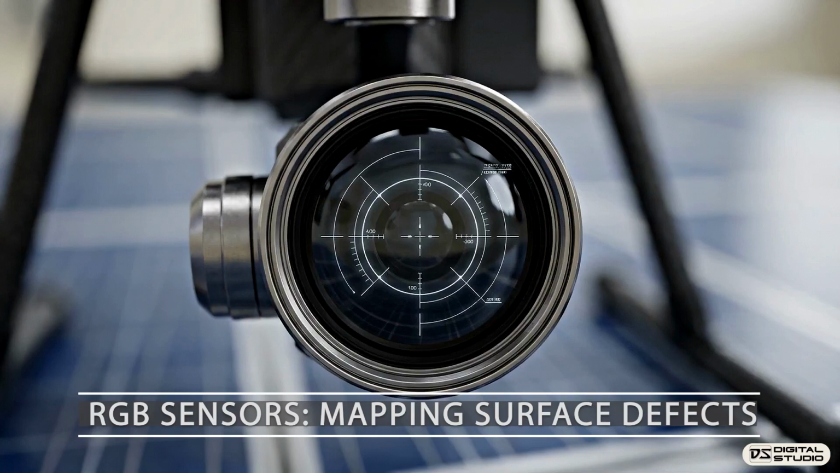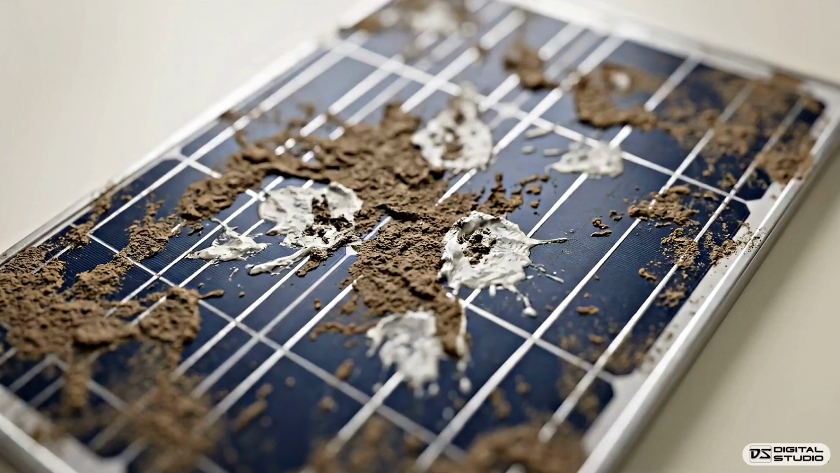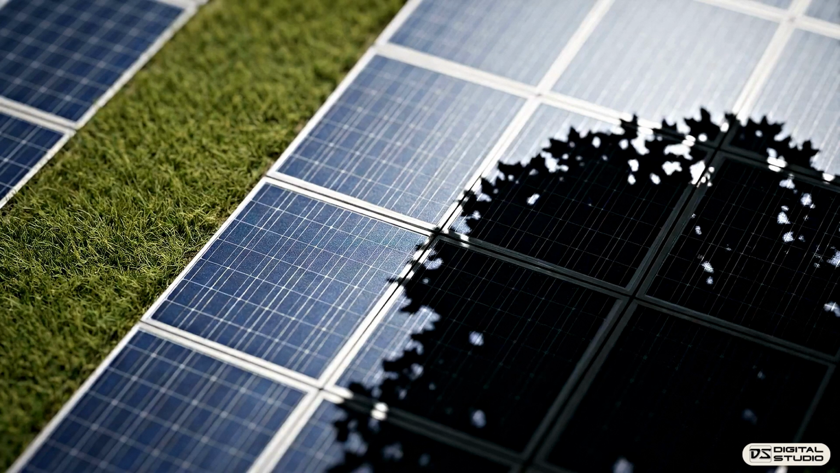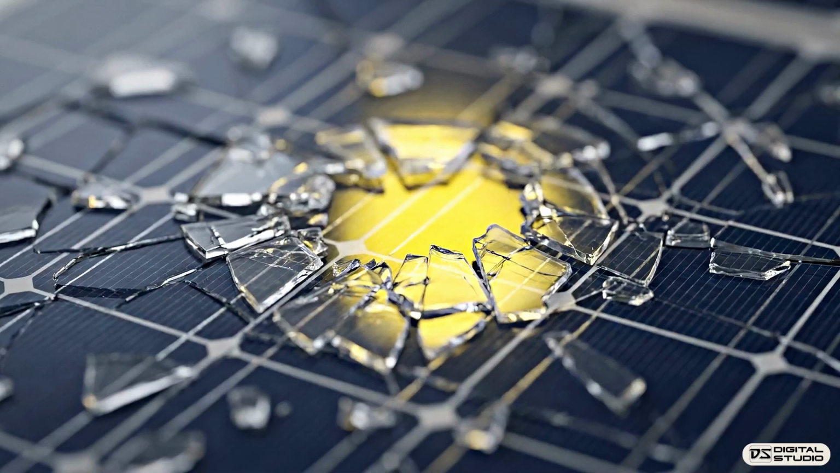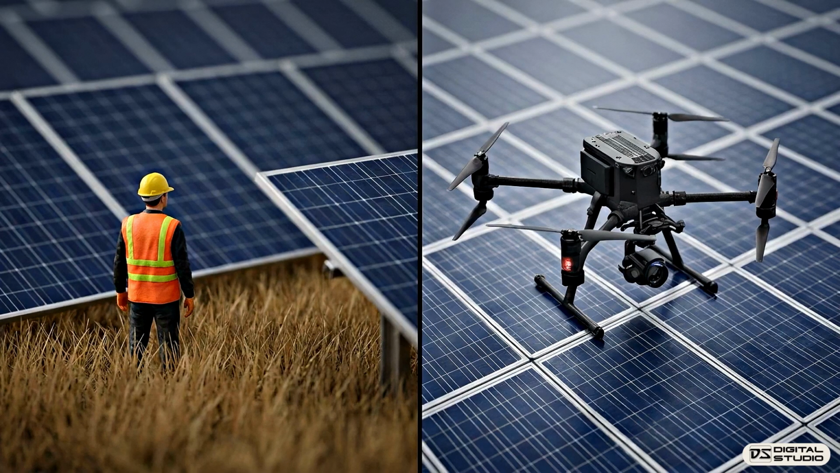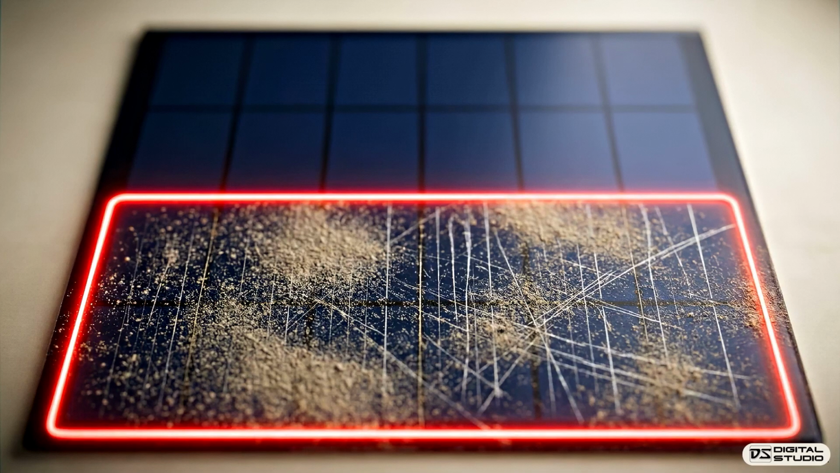This operates as a vastly upgraded, airborne version of the human eye. Looking down from above, the RGB sensor maps out the exact locations of dirt accumulation, tracks shadows cast by encroaching trees, and records microscopic physical fractures across the glass surface. The RGB sensor drastically accelerates the inspection process and keeps human crews safely on the ground, but it remains limited to documenting the physical wear and tear visible on the surface.